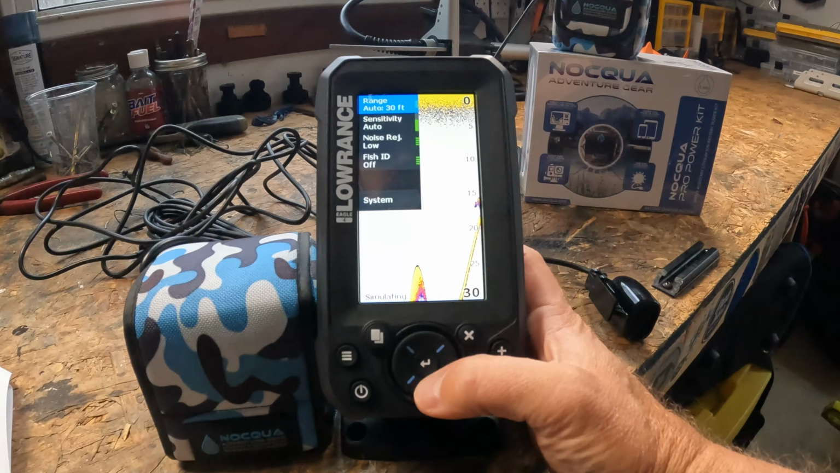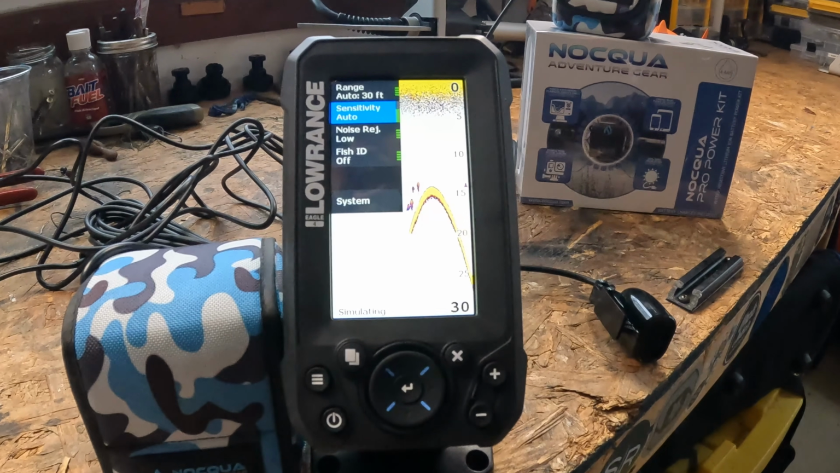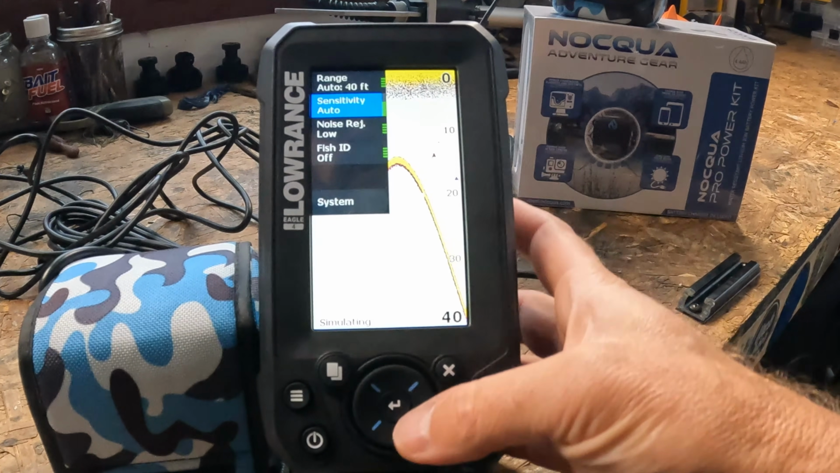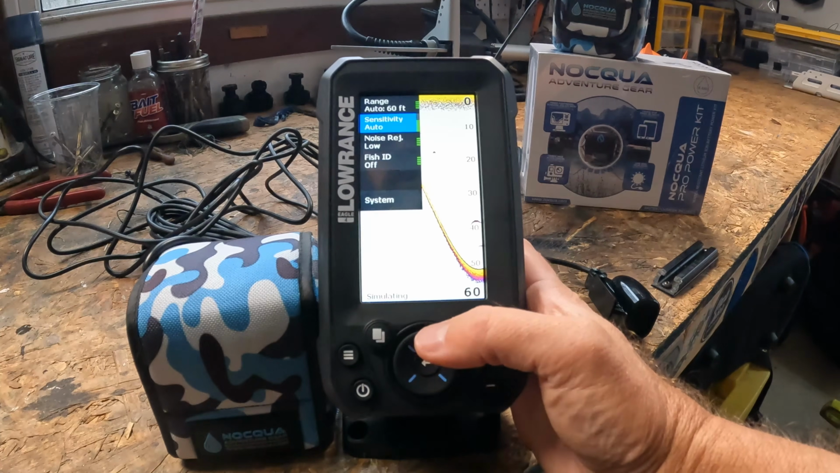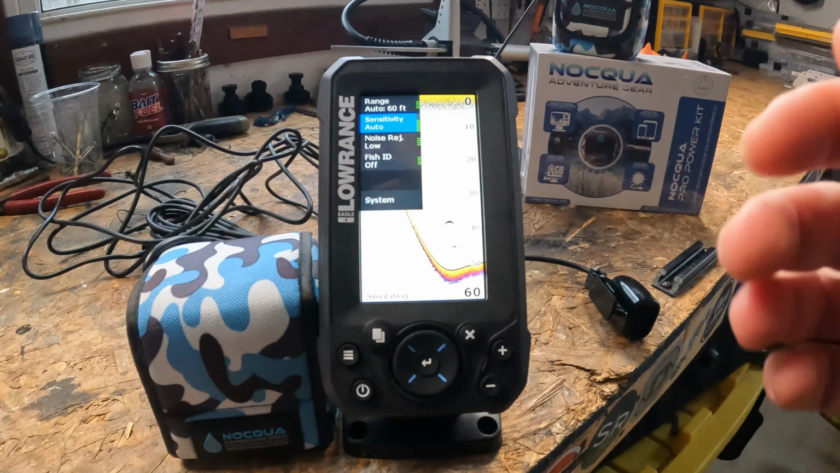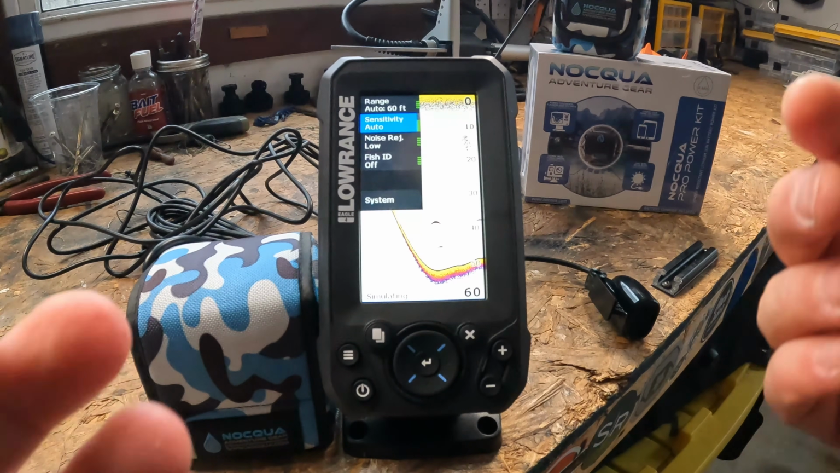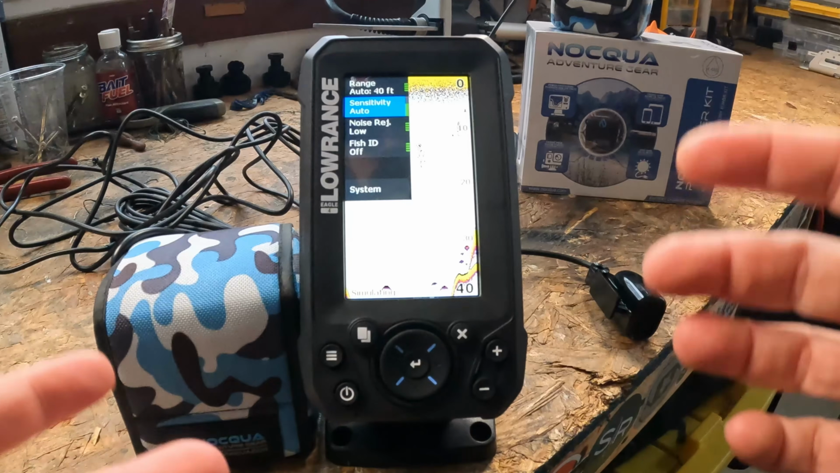So once you hop in here, I would head down to sensitivity. Now sensitivity is going to control how much information your sonar displays. Of course, you can have auto sensitivity, which is what we see right now. And this is really a great starting point, right? It's going to balance that clutter. It's going to reduce the noise. It's going to adapt to depth changes. It's going to keep the screen readable. Now, it's perfect for beginners or when you don't really want to overthink too many things.